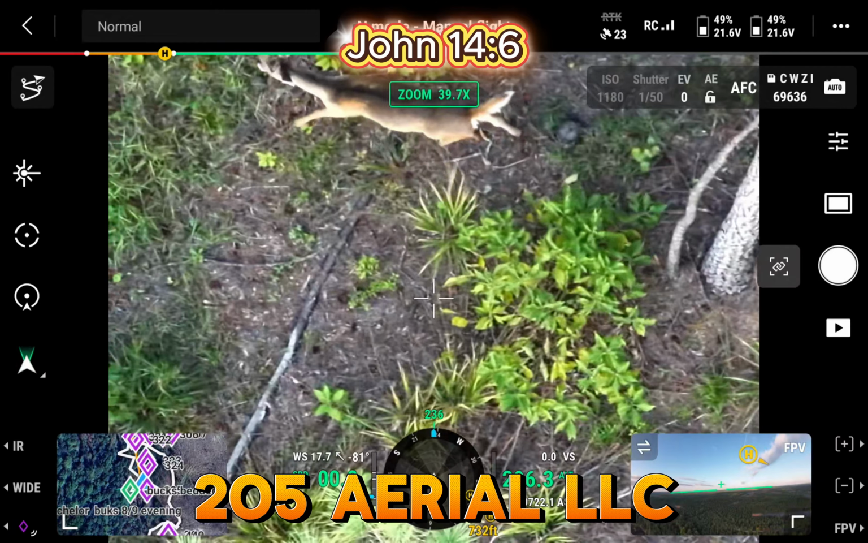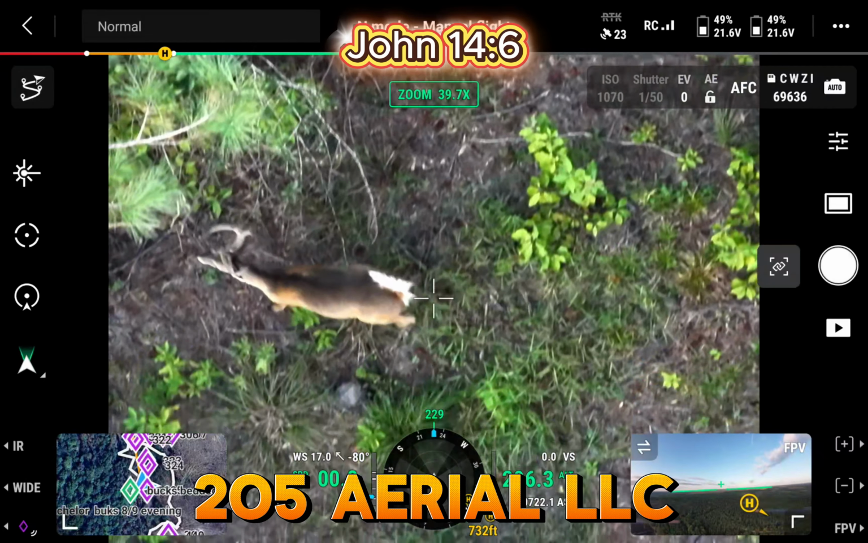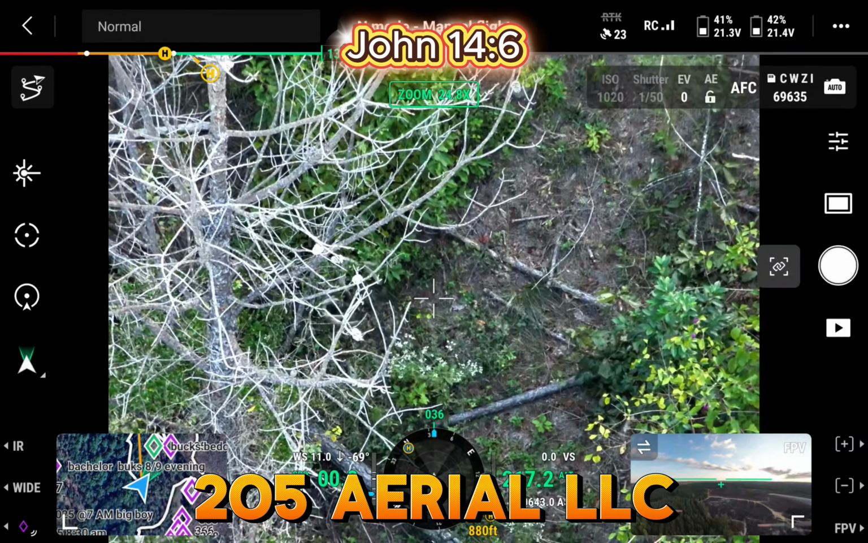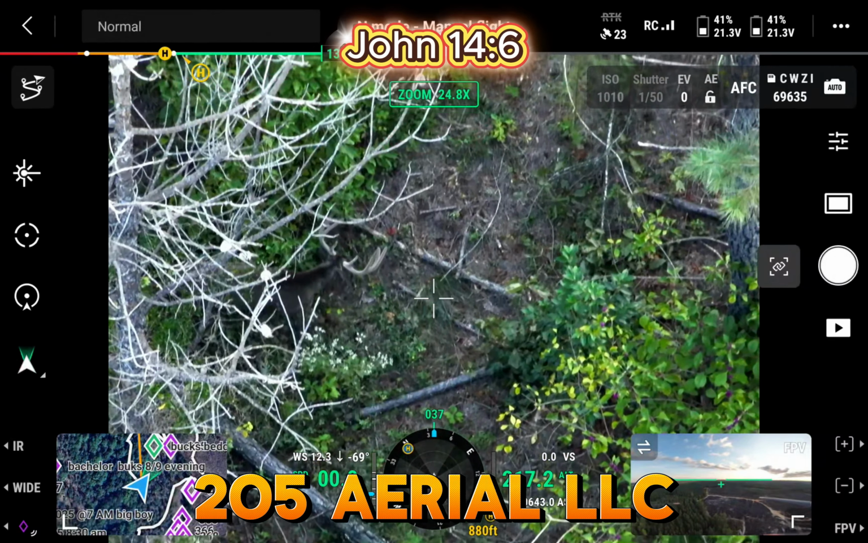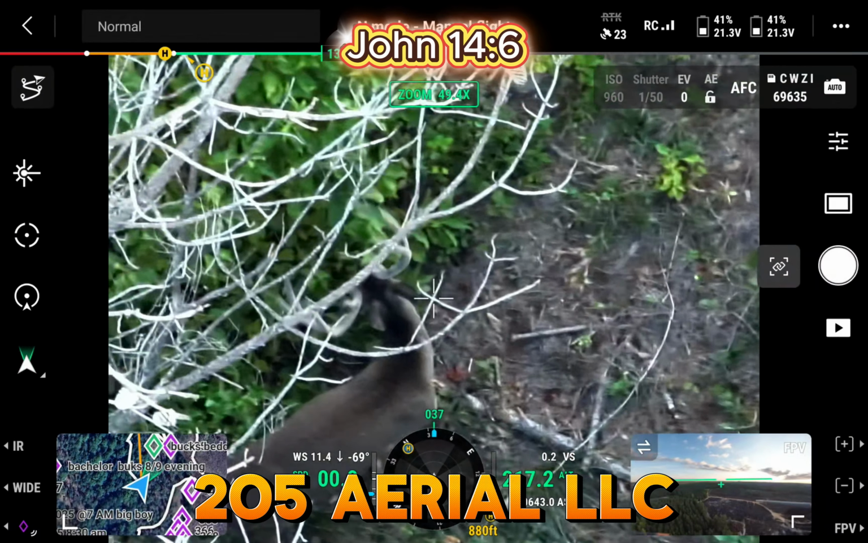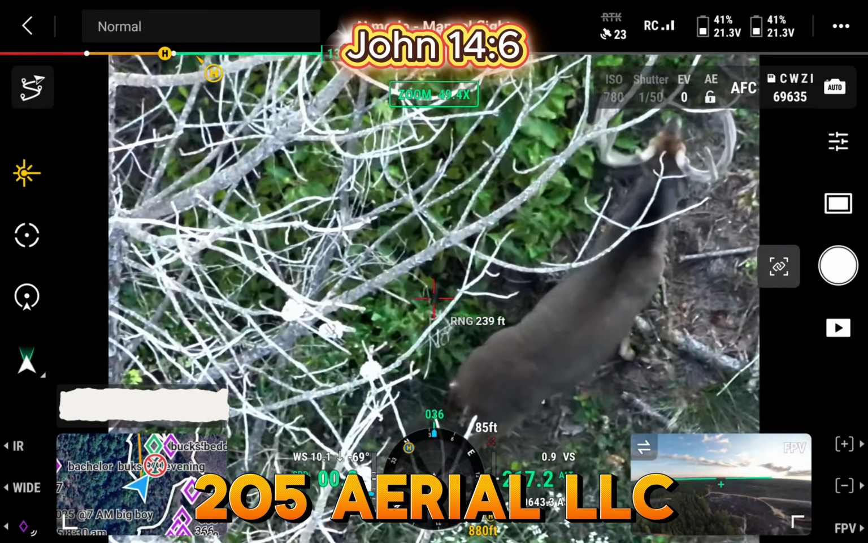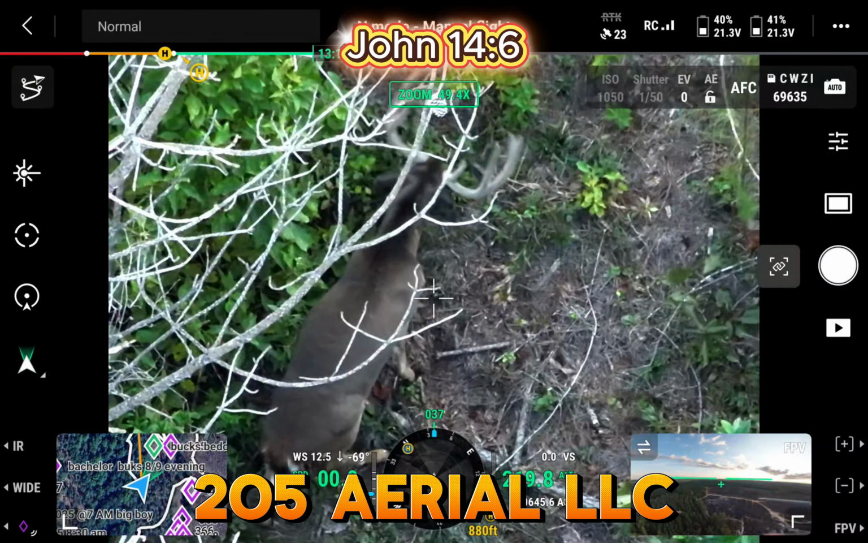Oh, who's that? That's one of the smaller ones. It looks like he's about stepping open. There you go. Now how far away am I from this deer? I'm about 230 feet from that deer. He's almost directly under the drone.